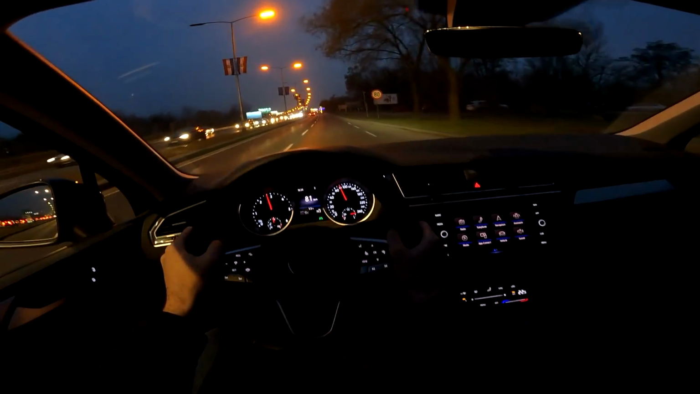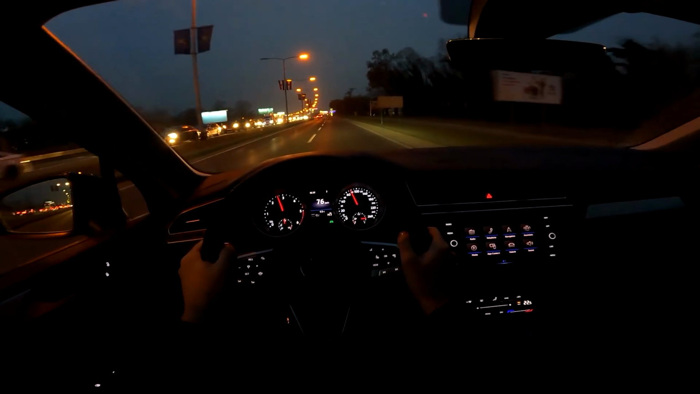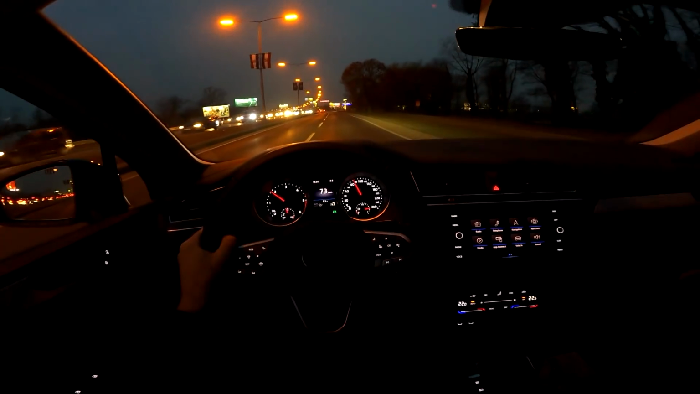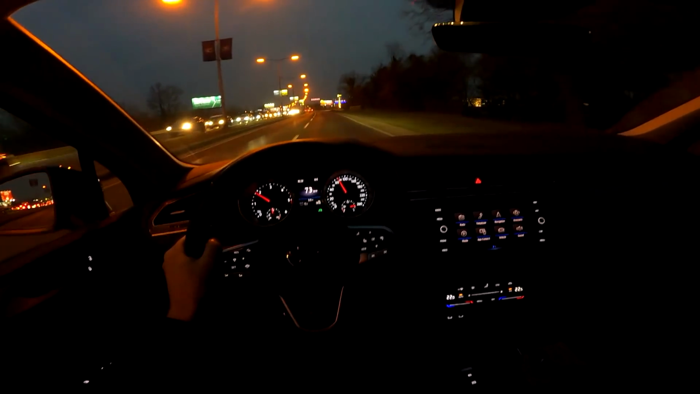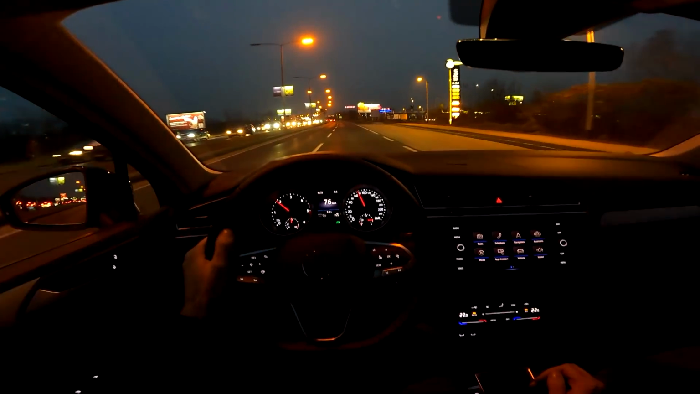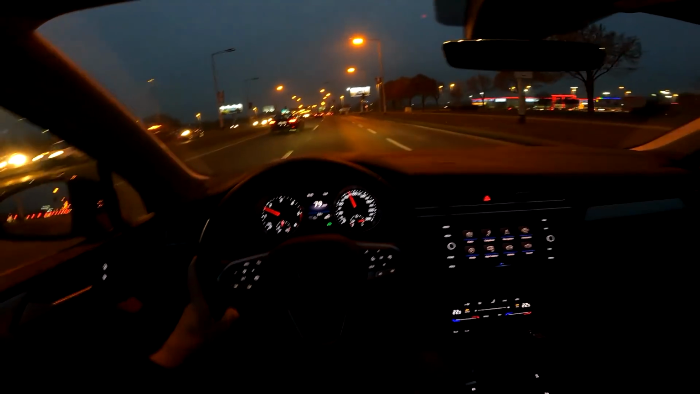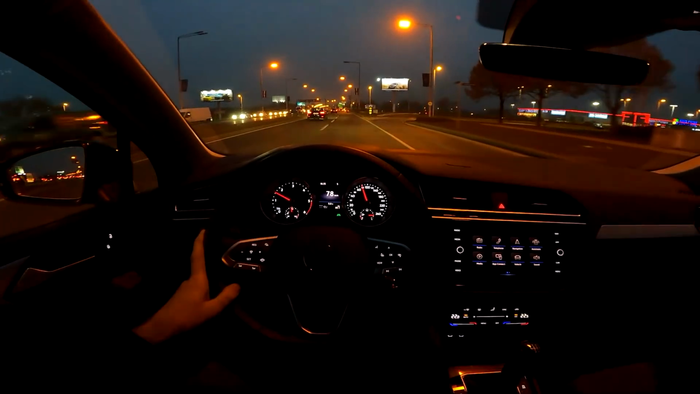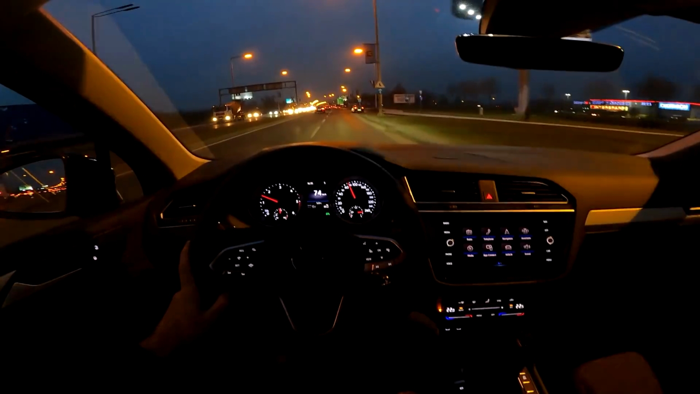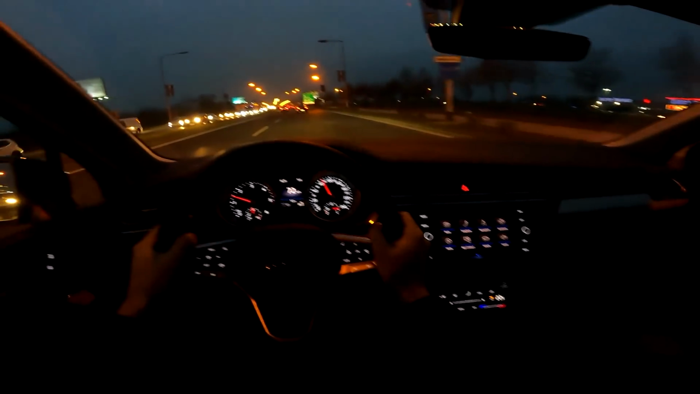So this is the 122 horsepower base 2-liter TDI, and it's potent. I mean, if you're not looking for something fast, this is okay. For buyers who are not looking for a new sporty SUV, who just want an efficient car, this is it.